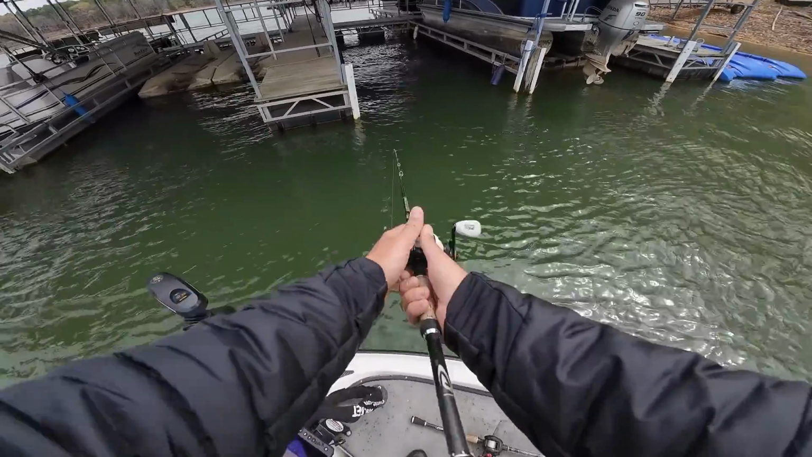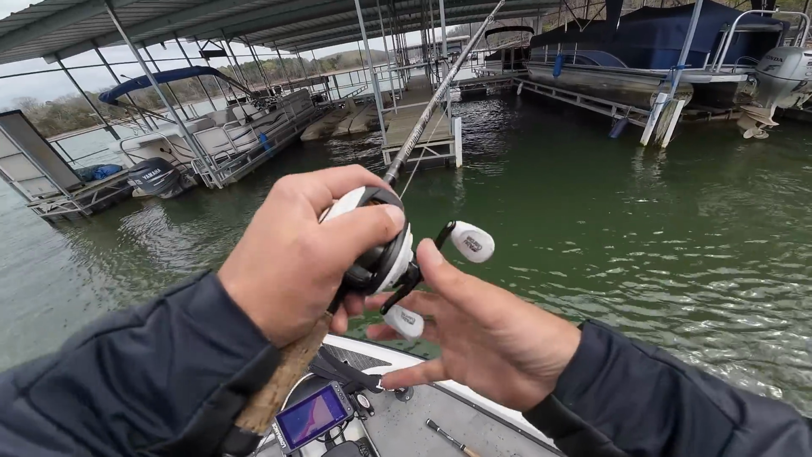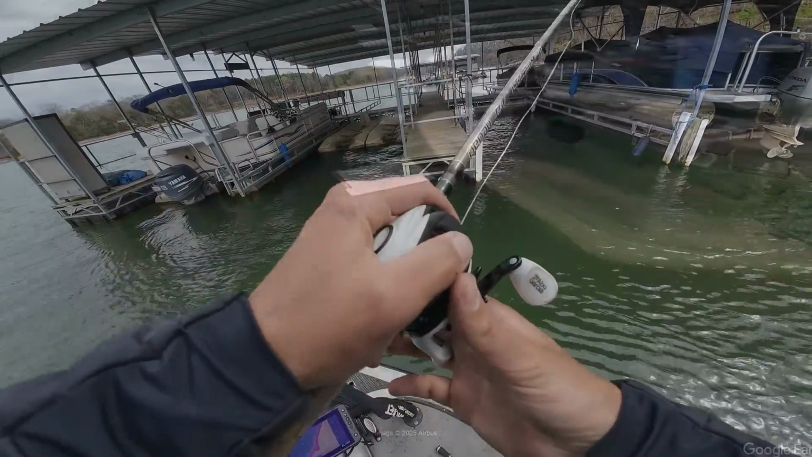The worst case scenario sometimes is when you have to fish every single dock in the lake and you can't figure out a pattern. So let's go try to find a few more docks that match up on that pattern with some rock around them and see if we can get a few more bites.